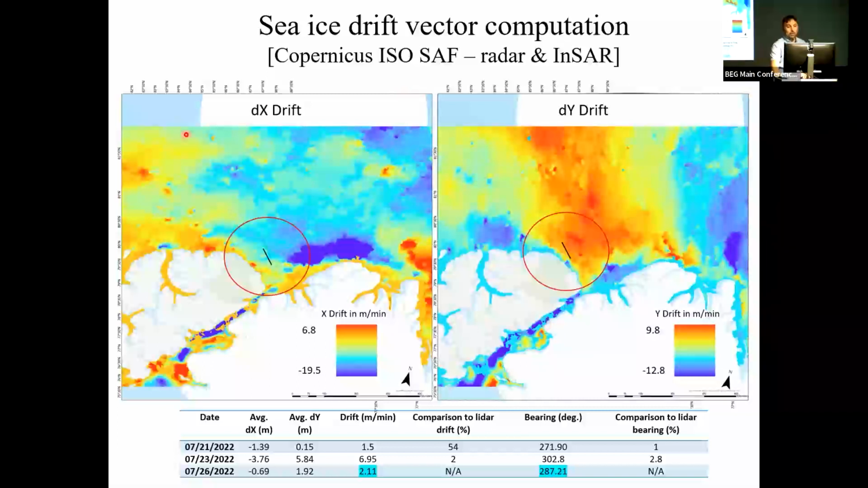We also downloaded this radar and InSAR data. They're coming from Copernicus, from the European Union's managed system. The data comes like this. It shows you, for example, in the X direction what happened right here, and in the Y direction what happened. So you have to combine these. We did this, and we also compared the results with those we found using vectorization.